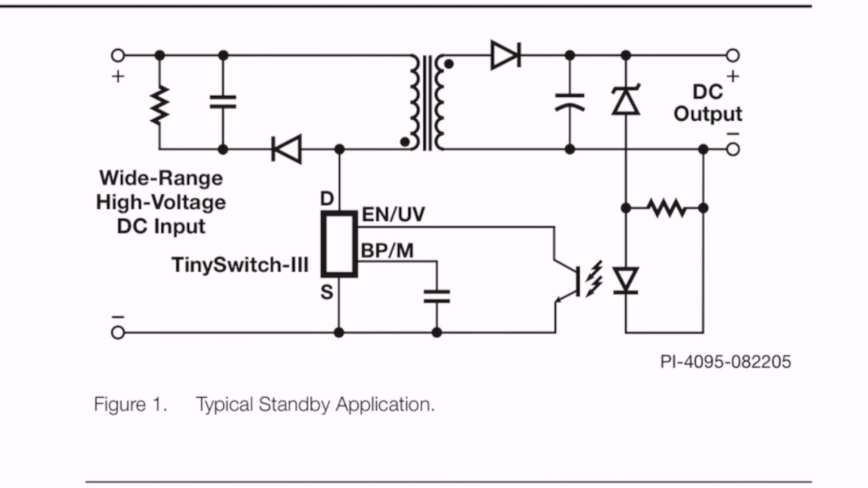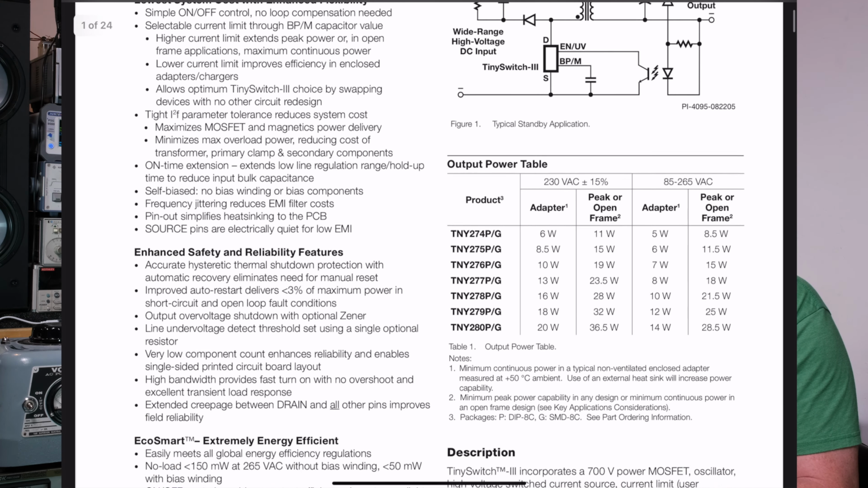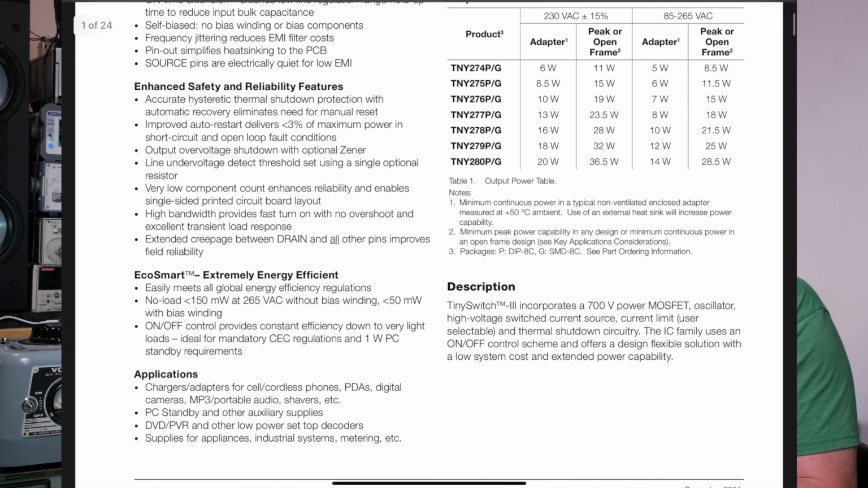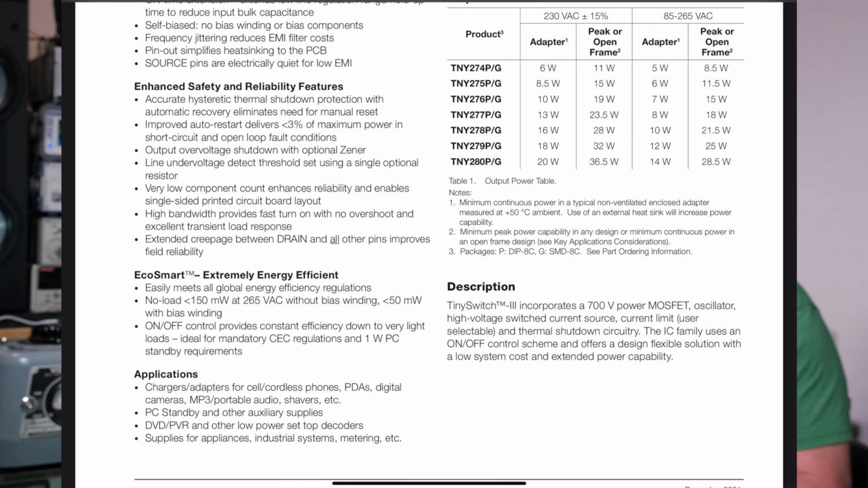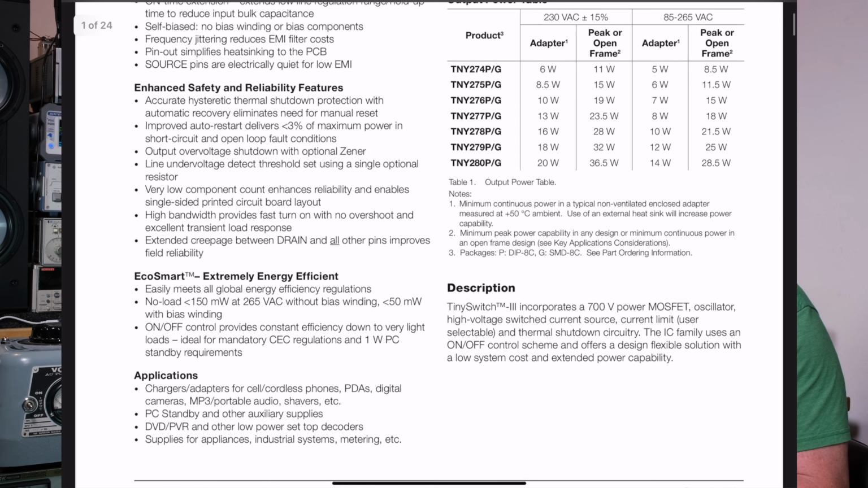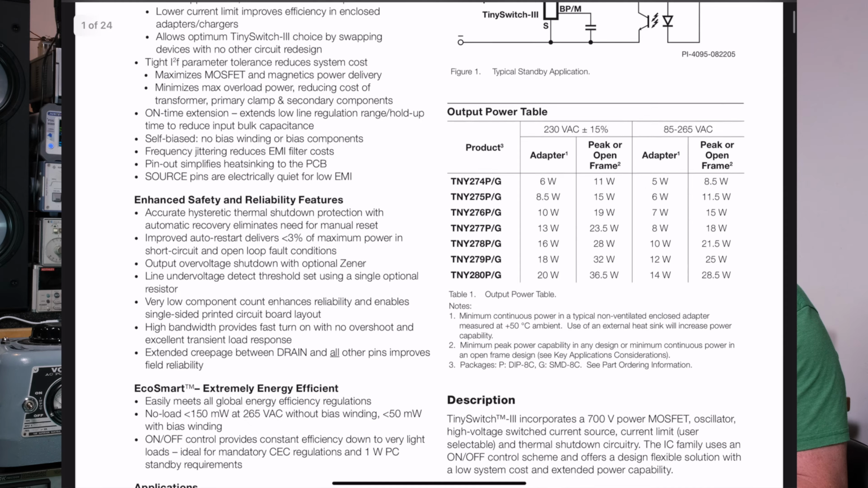Okay, so that's your simplified circuit. Now, product highlights, maybe you've looked at those. There's some enhanced safety and reliability features. There's this EcoSmart stuff where it wants to run on really low power when it's not operating, when it's disabled. So basically, it doesn't look like it's powered.